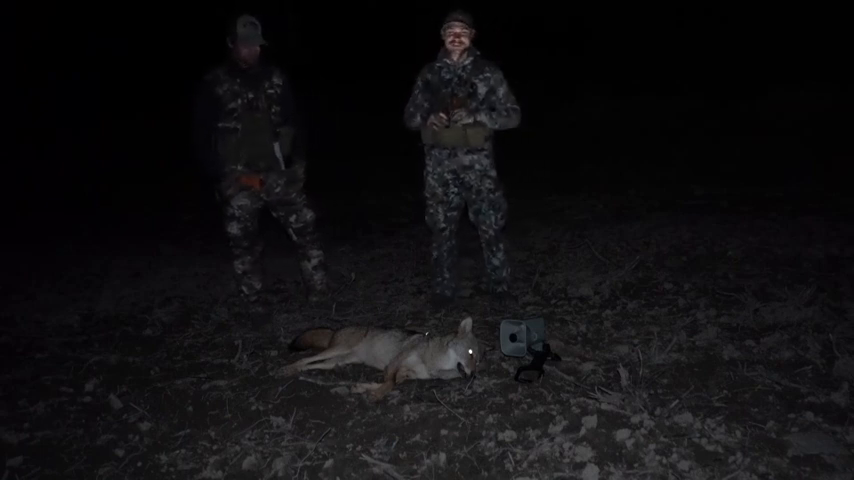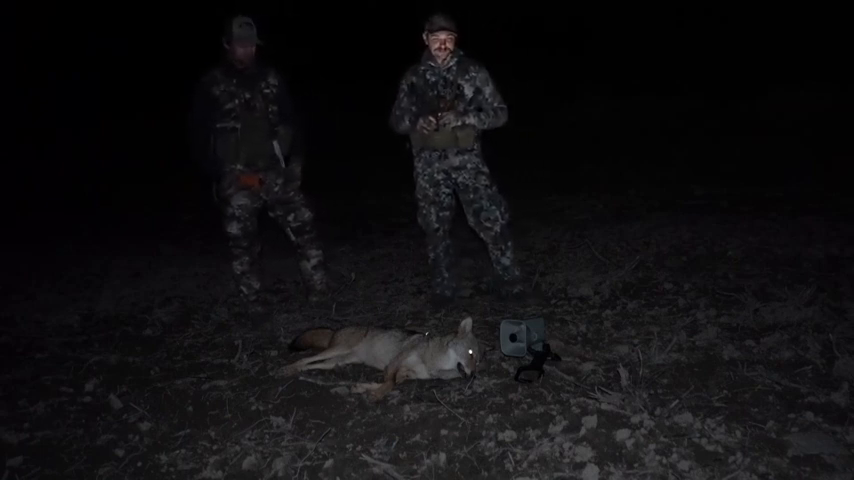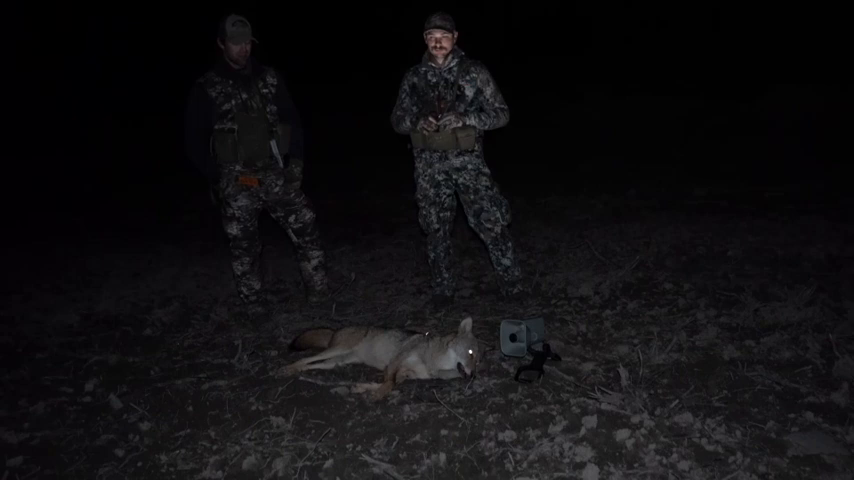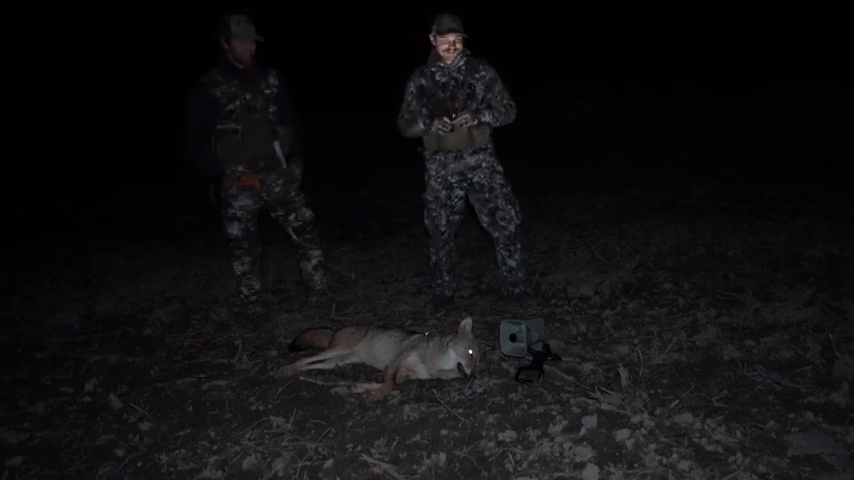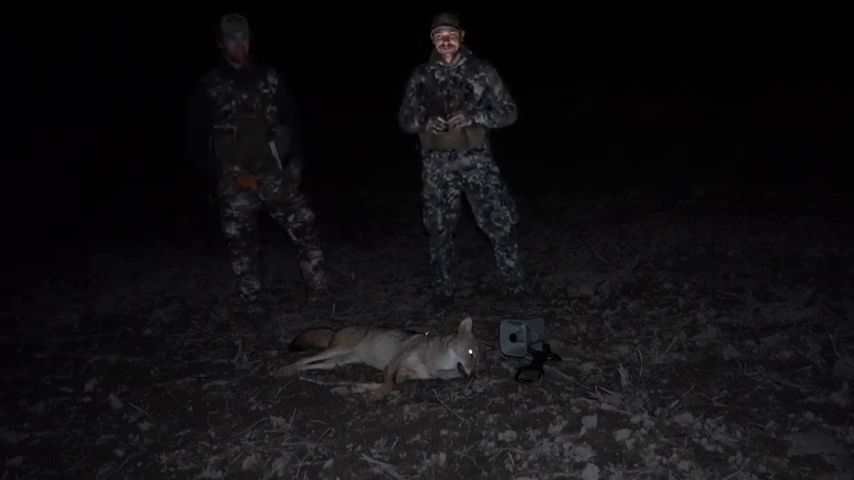But as soon as Brad played that adult rabbit, I think it finally heard it, was intrigued enough, and came trotting out. We were debating letting it come closer or not, and then we just decided, it was at 220. It kind of stopped, though. It seemed like it lost interest. I think we did make the right call. It all worked out. After a kind of rough night, coyote number 7 finally hit the ground, made it all worth it.